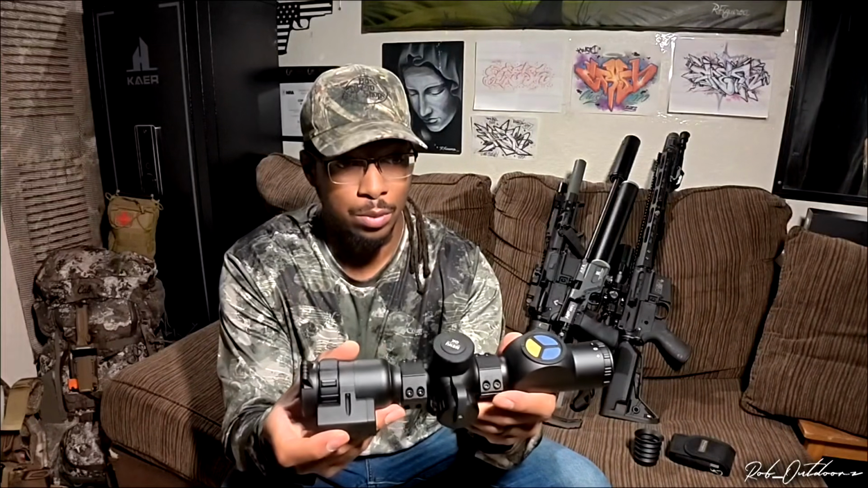I really like it. It's got 7 different color palettes to choose from. It's got 5 different reticle choices, 5 different color options for the reticle. And like I said, it's simple to use. If you're in the pitch black darkness and you have to activate this, it's very easy to use. That's what I enjoy the most out of it. I like that it has that built-in internal battery, just in case you ran out of that external battery. You're still in business.